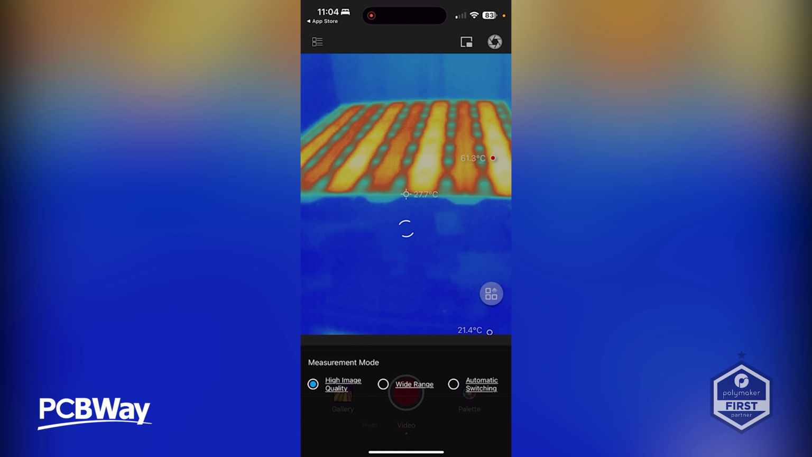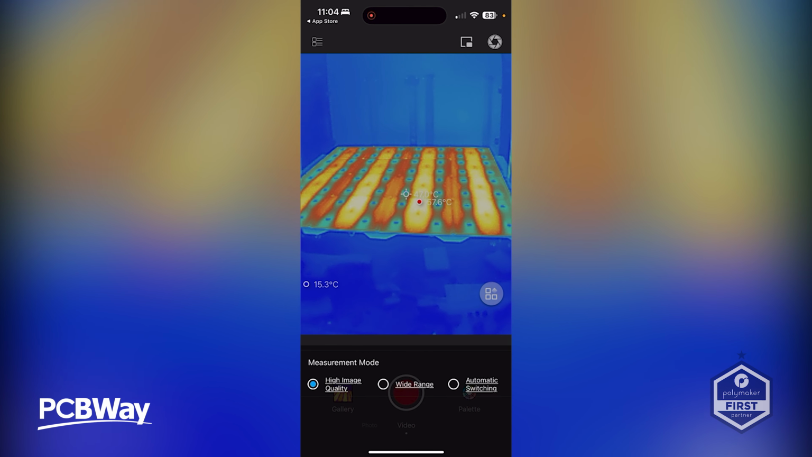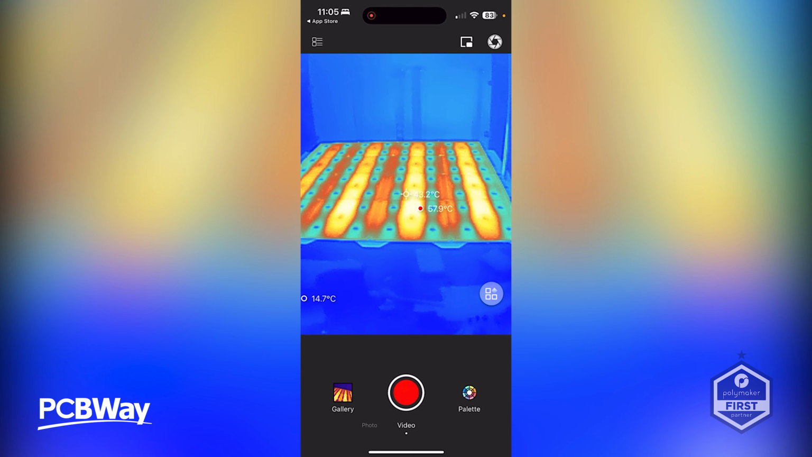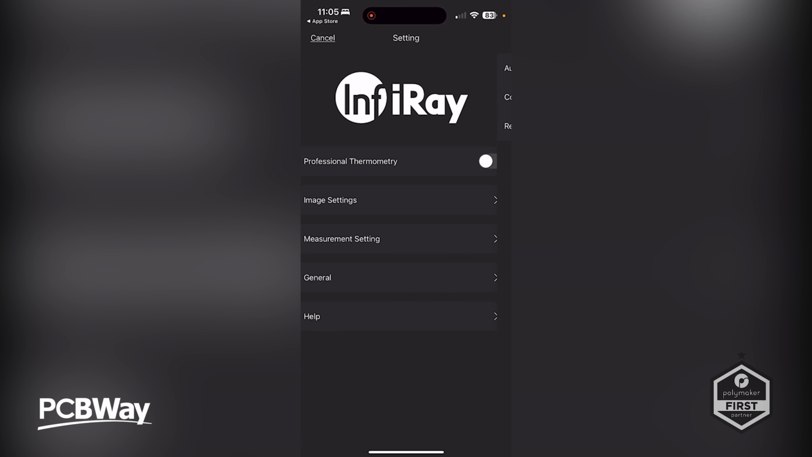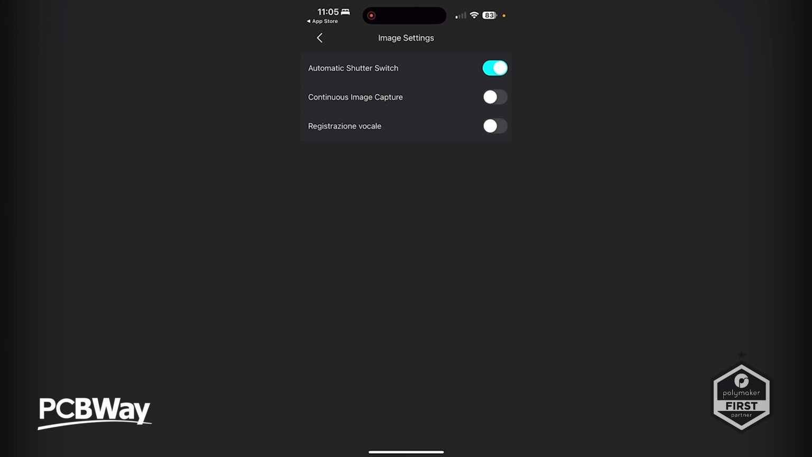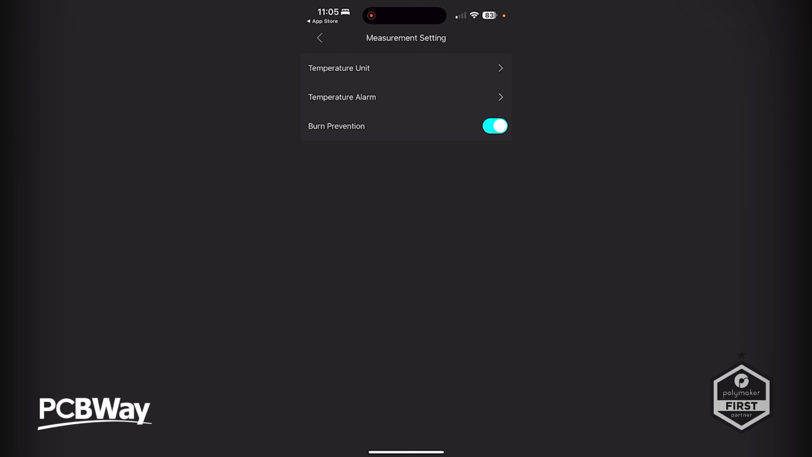So you can switch the modes out on this as well while you're using the app. And what else have we got inside of the app here? Let's push this button. So it is an infrared product. I don't understand the differences between the two. We've got an image setting here as well. So continuous image capture. We've got the unit temperature, which again we are using Celsius for. Temperature alarms. Burn prevention, which is handy.